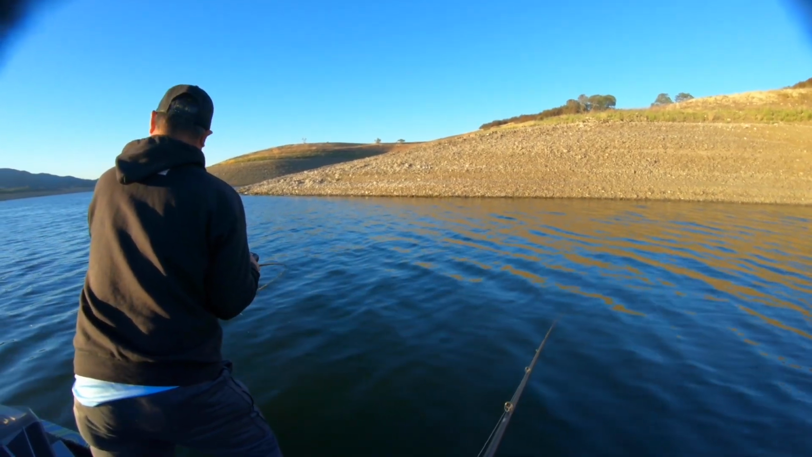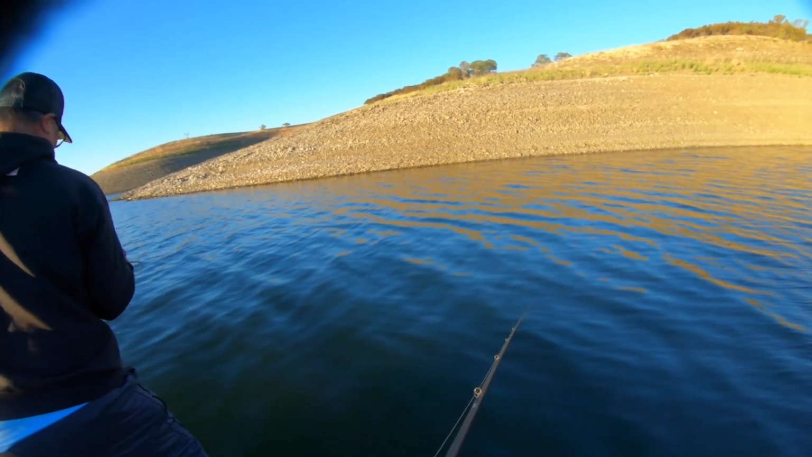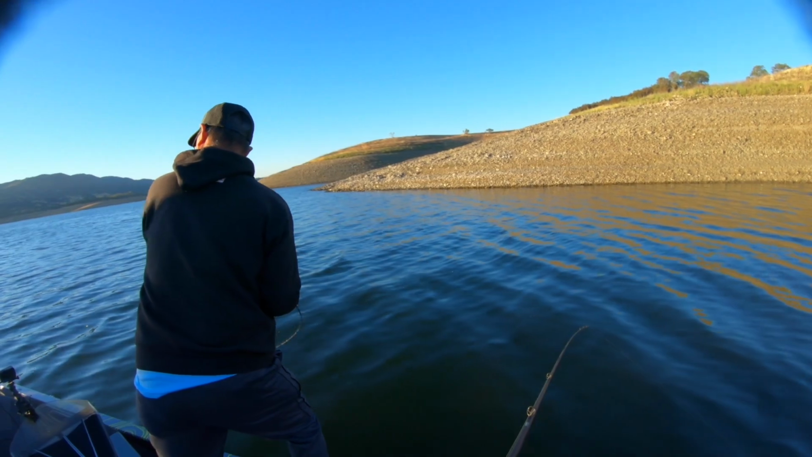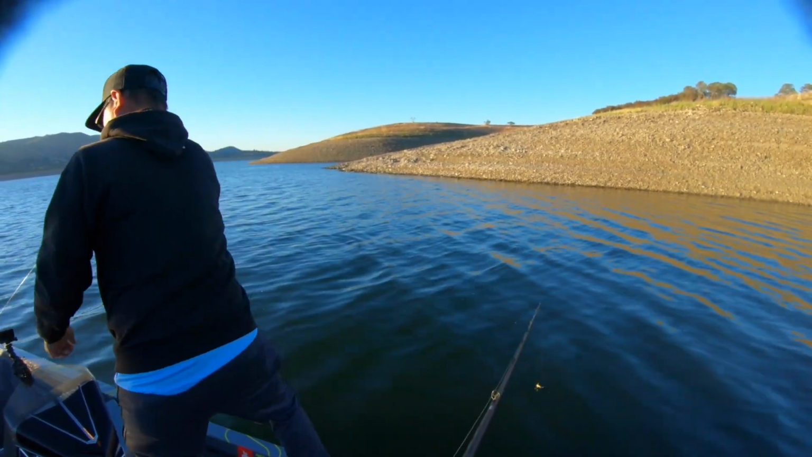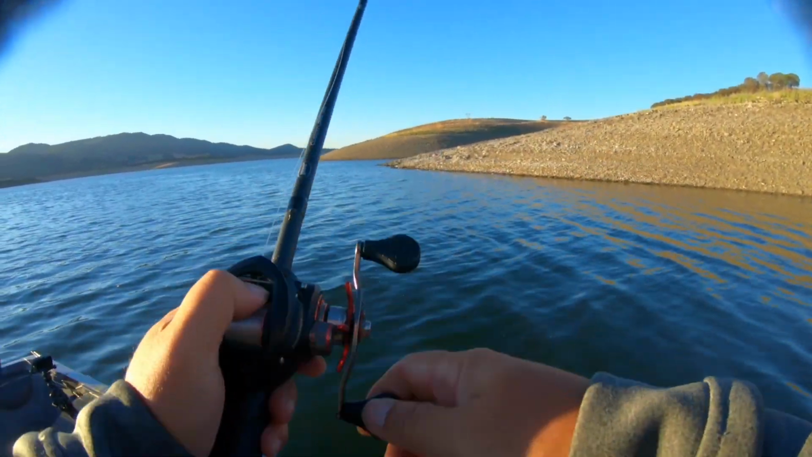No, he's looking good though. Is he on film? He's on film. Alright. It's a 10 pounder, he's saying. If it's a 10 pounder, it'd be dang near lake record. Oh, he's gonna go. Call your fish, call your fish.